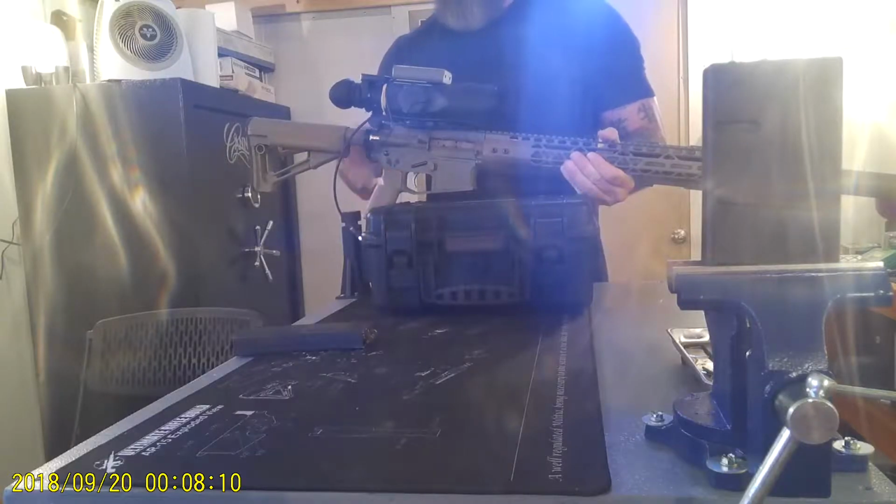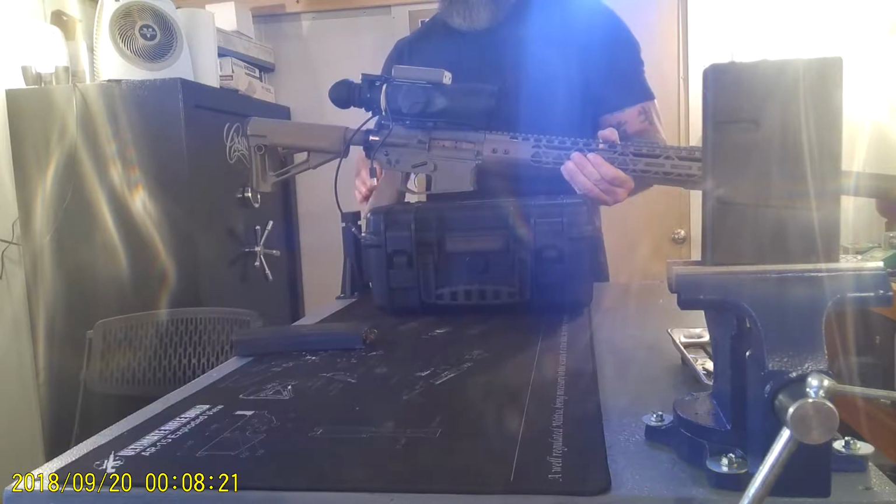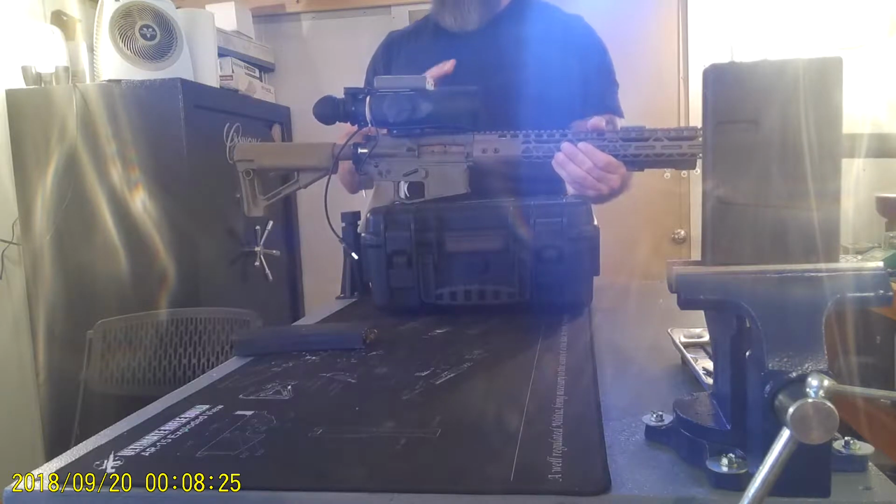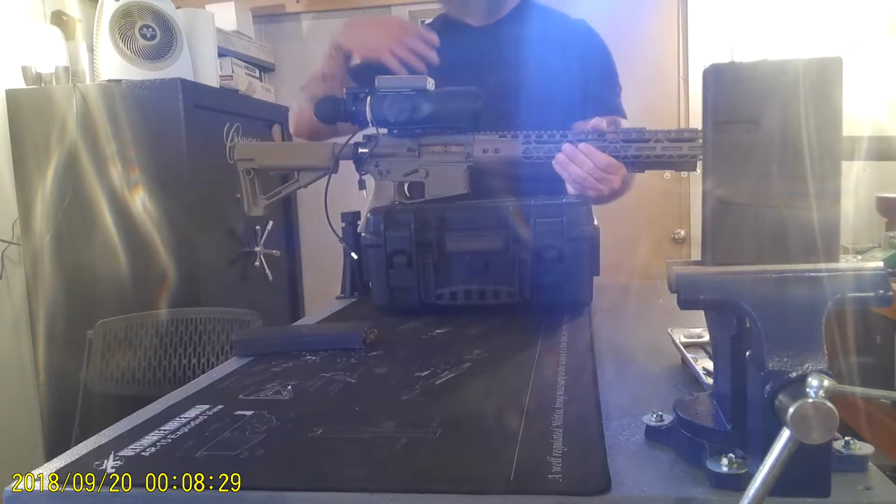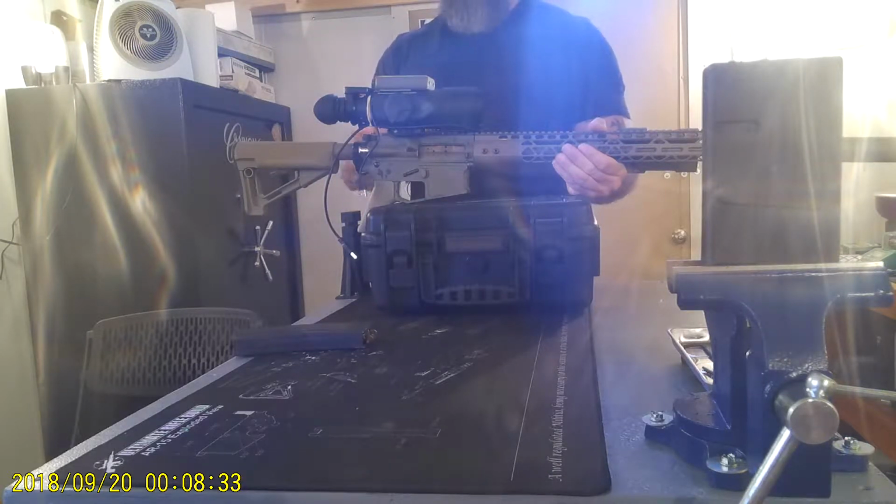Okay guys, today we're going to talk about the Envision Halo LR. This is a thermal scope that I've been using now for a little over 2 months, I would say. And it has been probably the best thermal I've used when it comes to basically the resolution, the ability to see clearly, things like that.